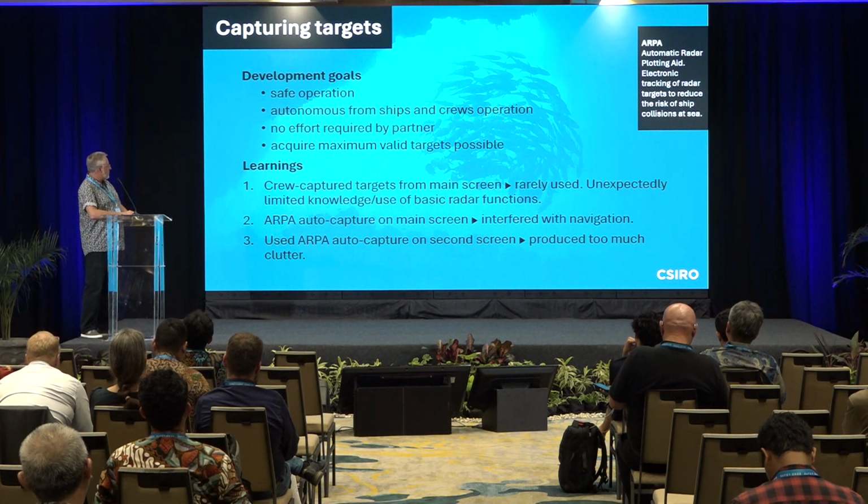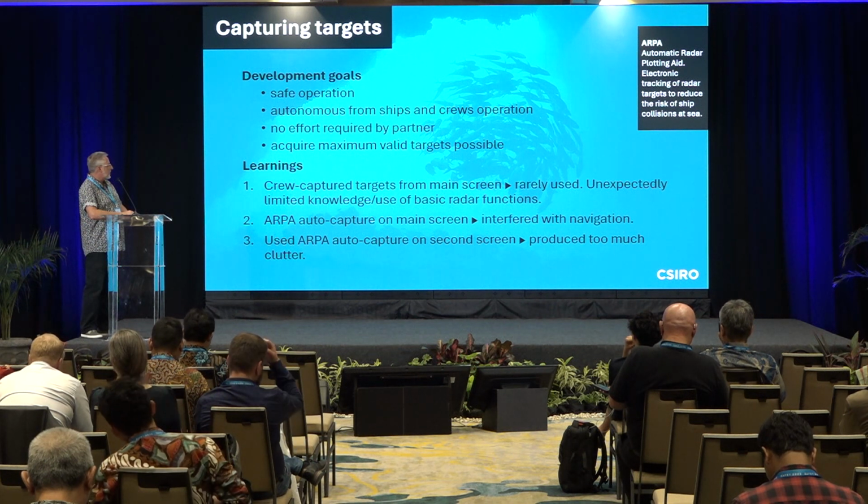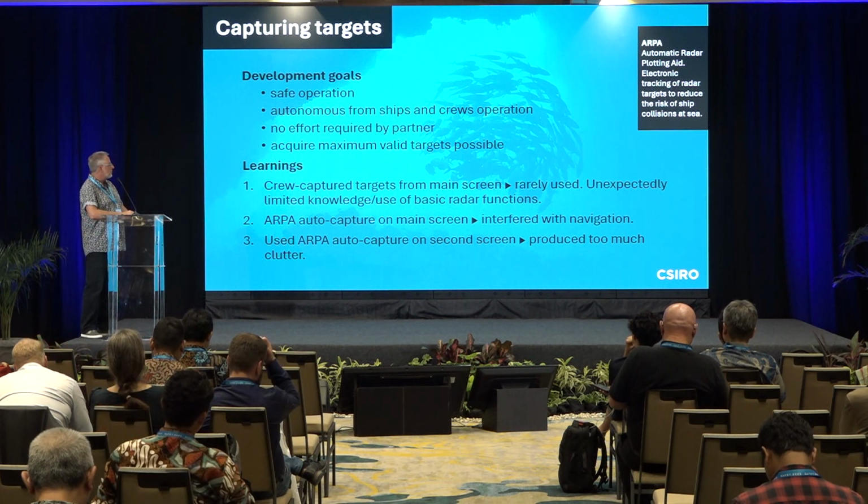It wasn't a linear process. We learned a few things on the way. One was that we tried to capture targets as crew captures them on the boat, and we found that was very rarely used. We then tried ARPA auto capture on the main screen, and that tended to interfere with navigation. The next try was ARPA auto capture on a secondary screen, and that just produced too much clutter.